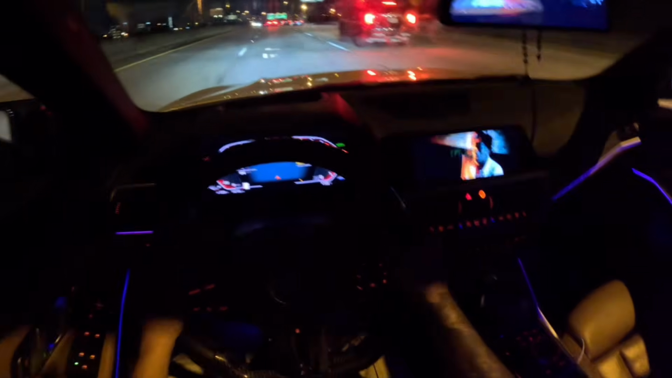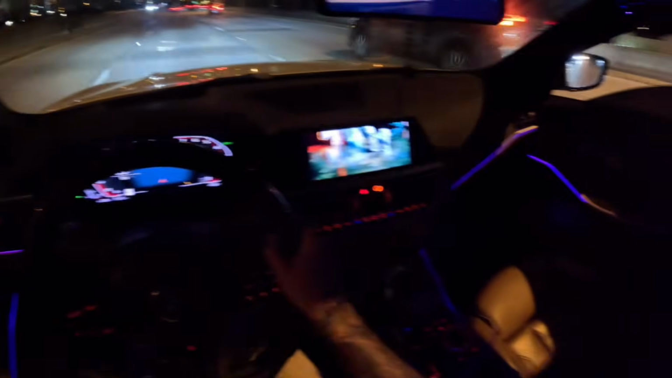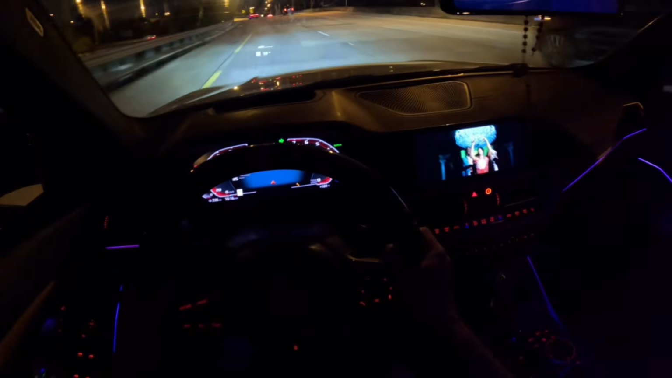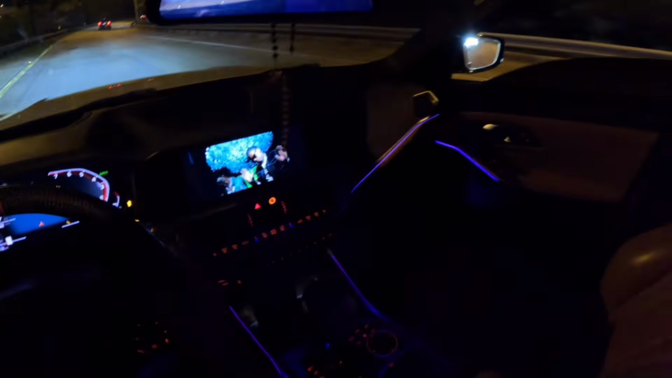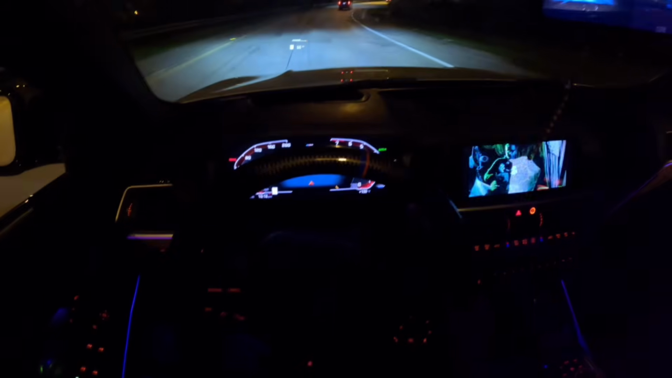M340i right there? Was it an M340i? I'm pretty sure he didn't want no smoke. Yo, this V6 Challenger is a damn shitter. And he wants to have fun, bro. Shit sounds like ass, bro. Dude, it's crazy how bad that actually sounds, though. Mierda.